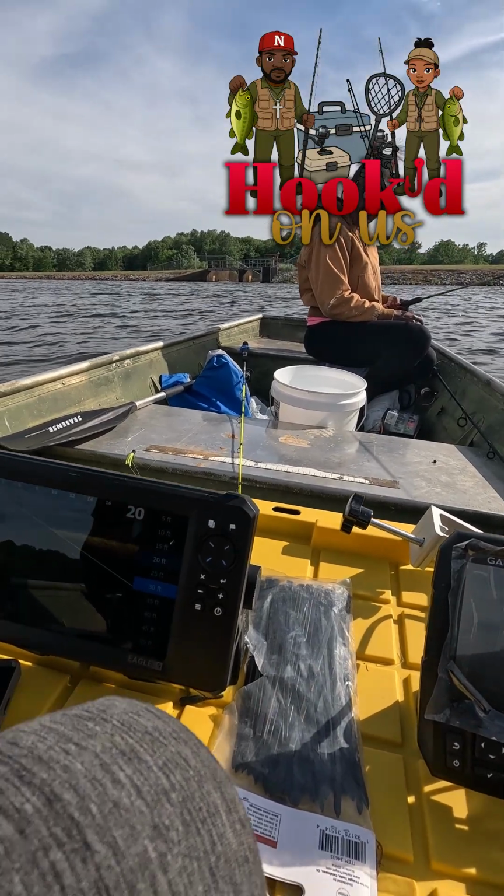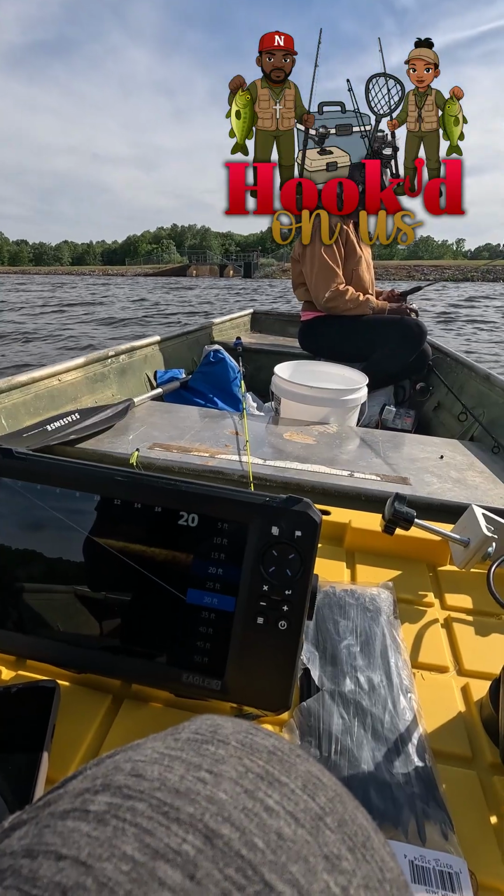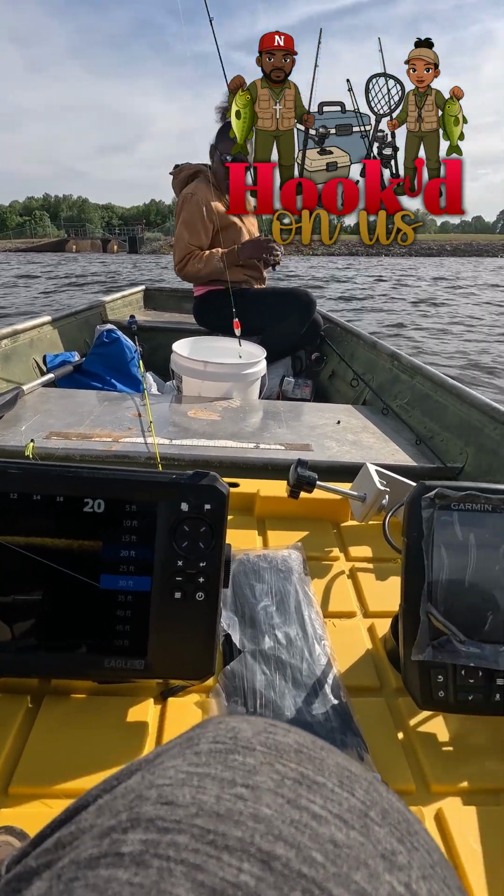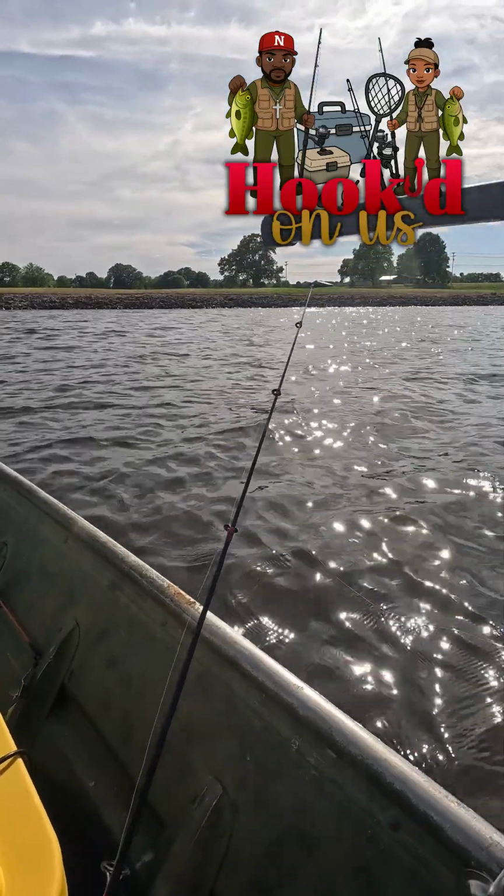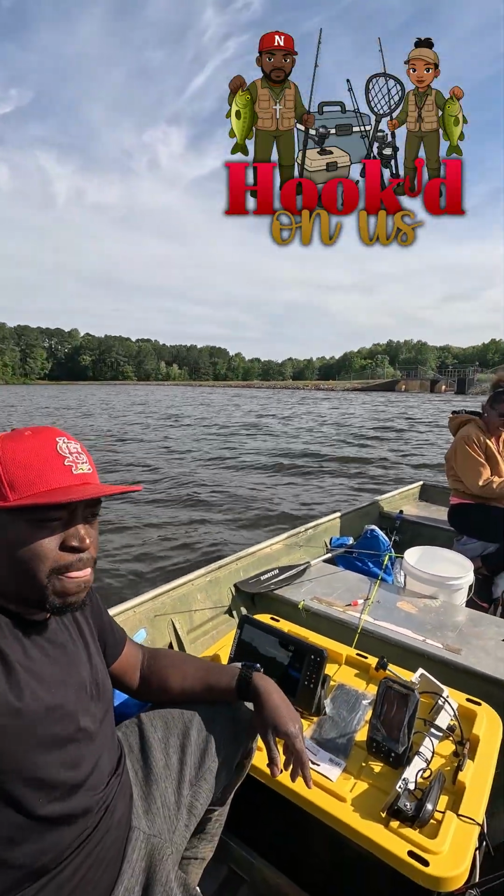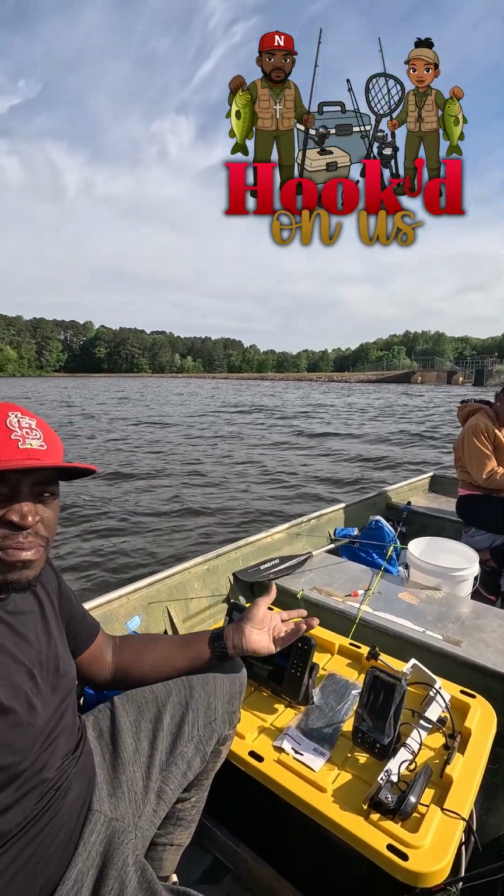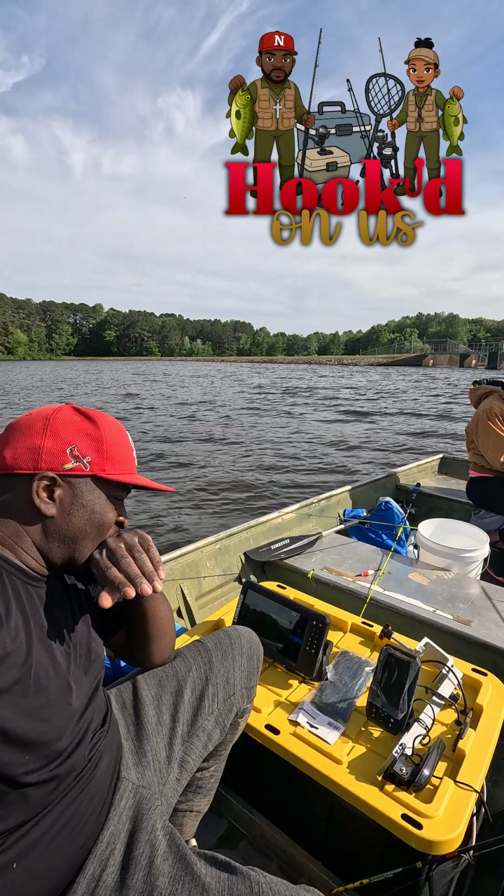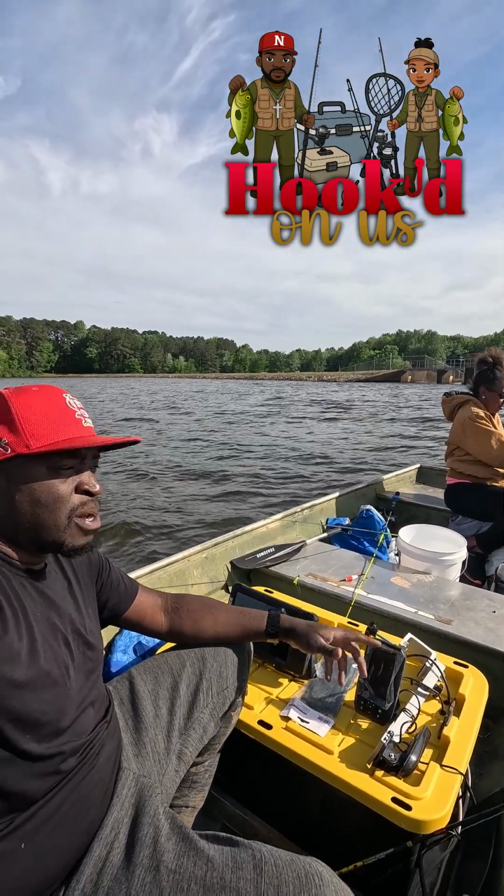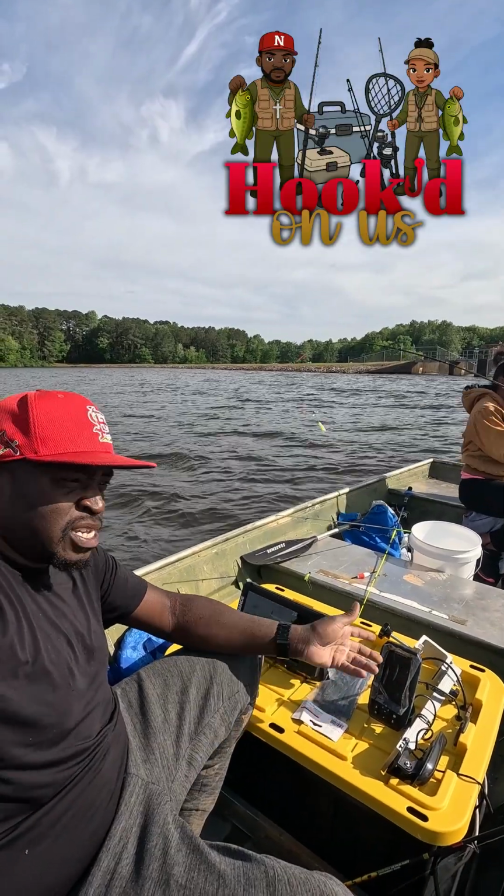As you can see a fish right here just then, but it's gonna take a little more tweaking to get it right. So it's gonna be a minute probably, but it definitely doesn't mean you're gonna catch them just because you got this live sonar. So that's that from a beginner perspective. I don't know if everybody else may be a beginner using live scope or live sonar. You won't catch them just because you have it. I'm gonna be honest with you, you still got to find out what the fish want to eat.